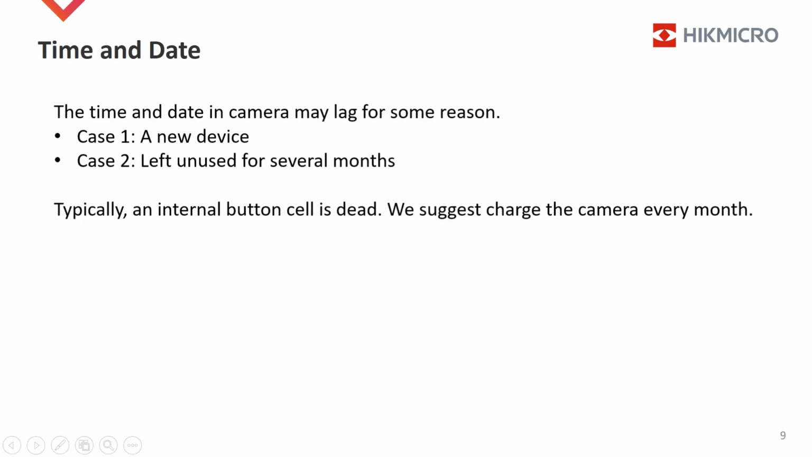The time and date in camera may lag for some reason. 2 typical cases are the following 2. Case number 1. A new device. Case number 2. Left unused for several months. The battery responsible for the system clock may die. For this reason, we suggest monthly charge the camera.